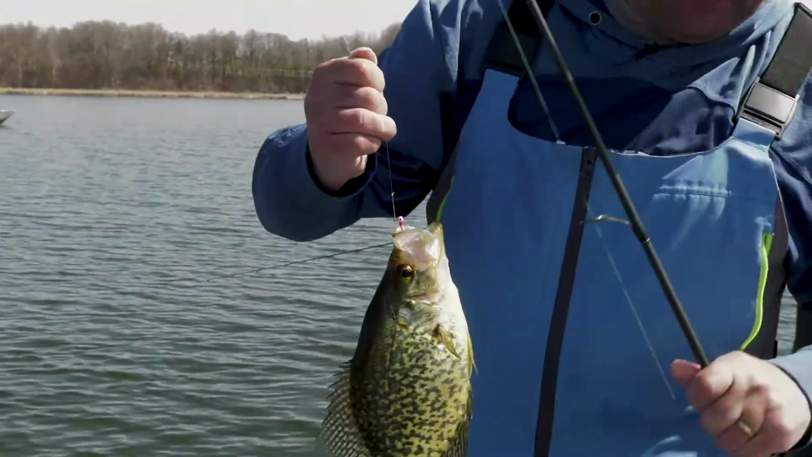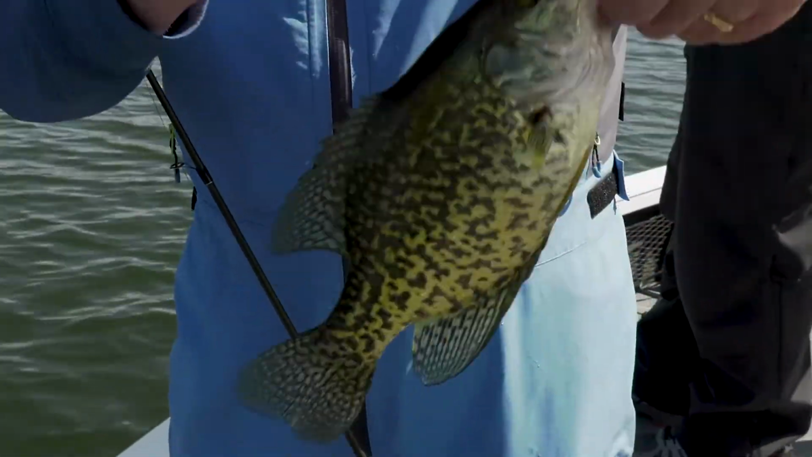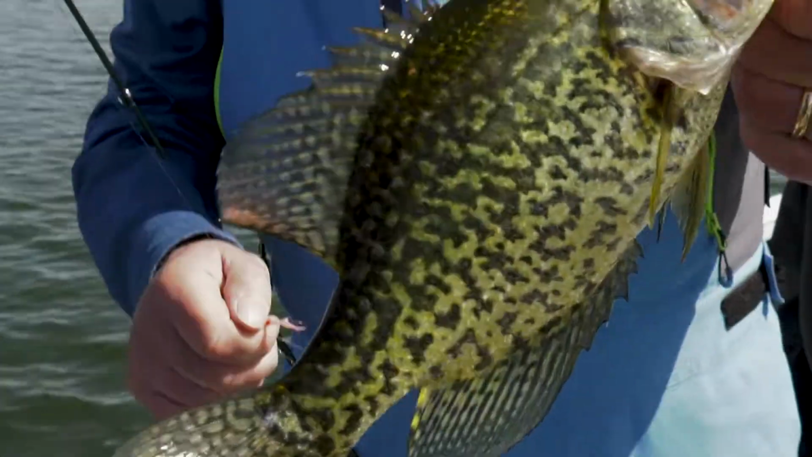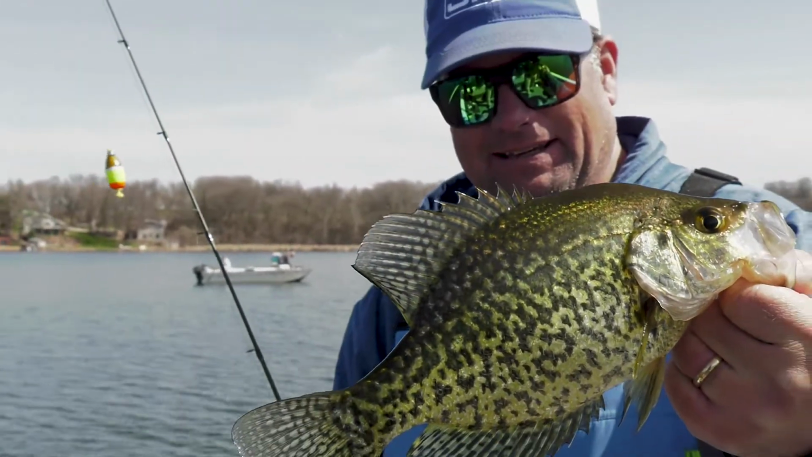I find that typically if you have a cold front or just some tough fishing conditions where the fish are in a real bad funk, say the water temperature drops 5 degrees, that might be a time where you use a slip bobber and a minnow.